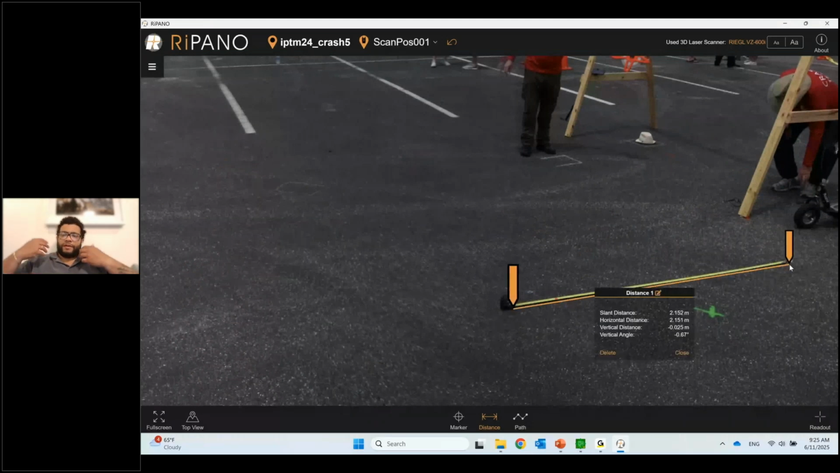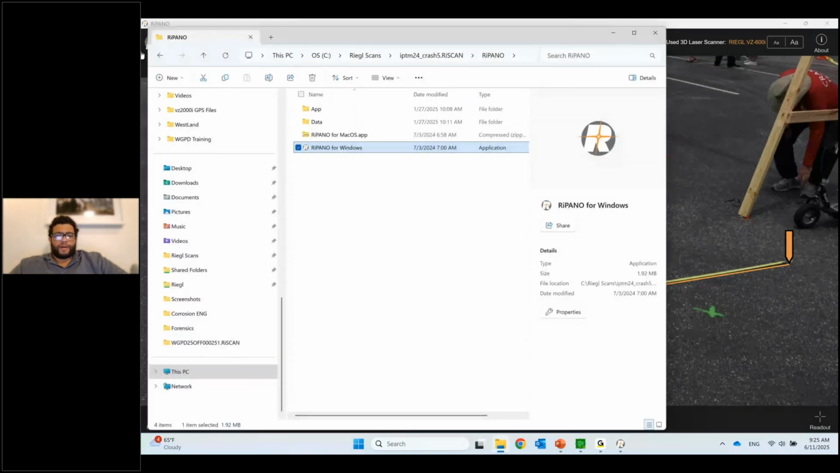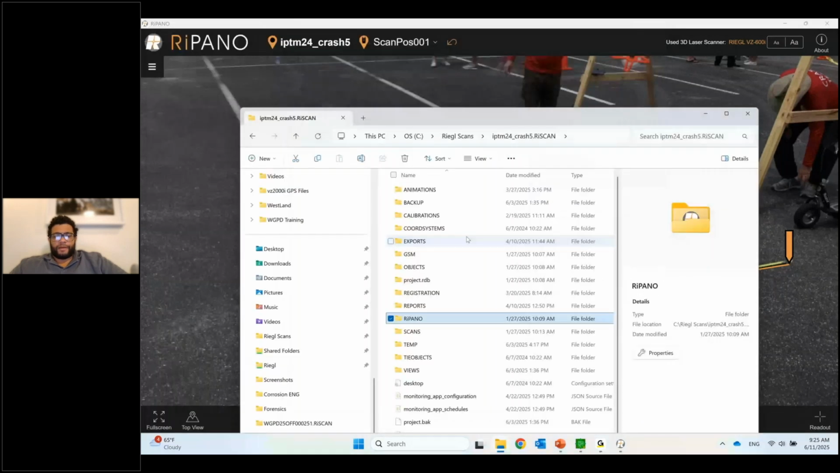So there are a lot of different advantages to using RIPANO. Primarily, you're able to give your point cloud to someone who doesn't use it or isn't familiar with LiDAR data. And looking at this, I just want to show off the folder structure here. So this is how RIPANO exports. It's just a folder that's called RIPANO.